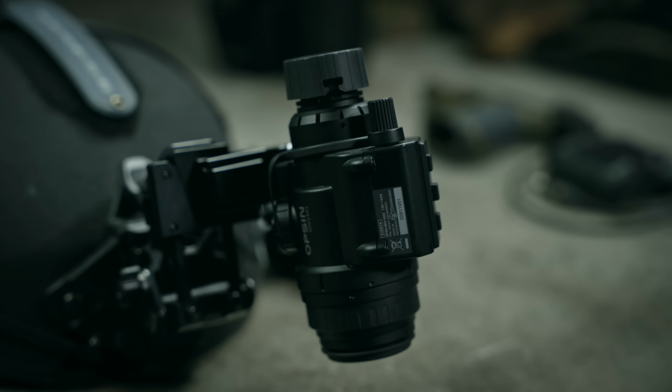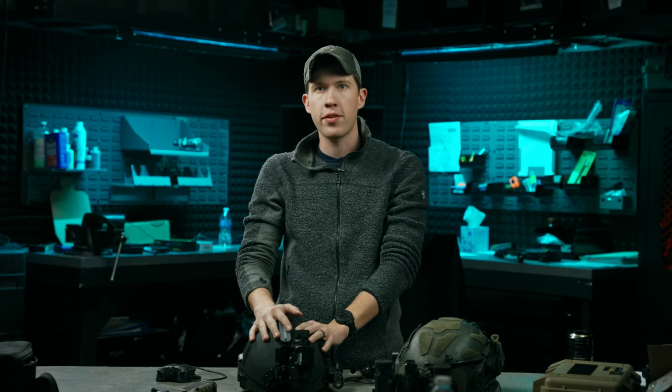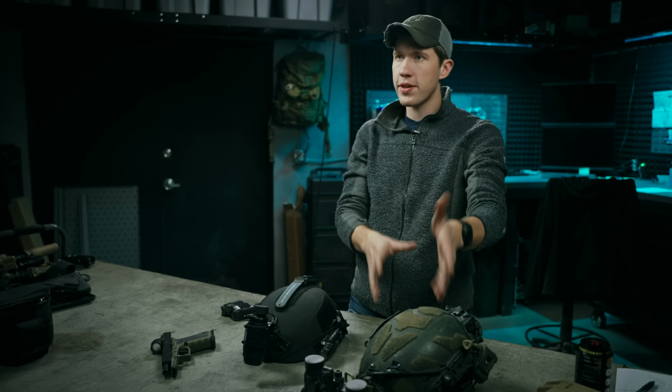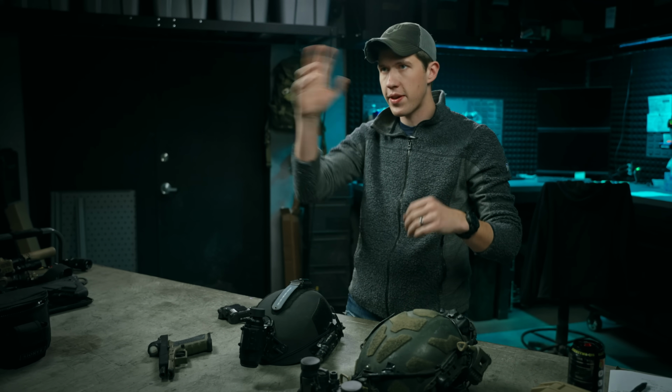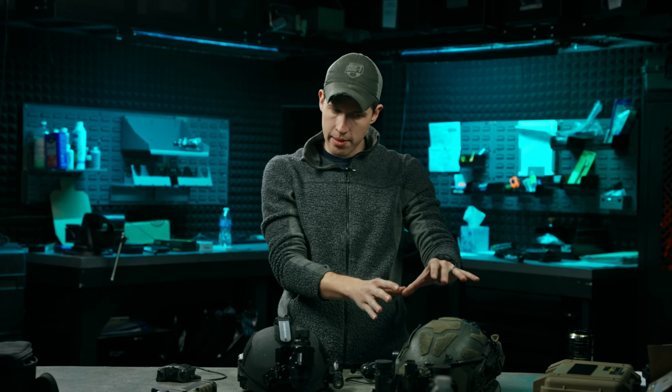So this is the first digital night vision unit that I've been able to actually mount to a helmet and run around and shoot with. I've done quite a bit of shooting with analog night vision, PVS-31s, panos, thermals, PVS-7s, old stuff, Gen 2, Gen 3, all of that. So I have quite a bit of time on analog. Being able to get on a digital device was, let's just say, interesting.